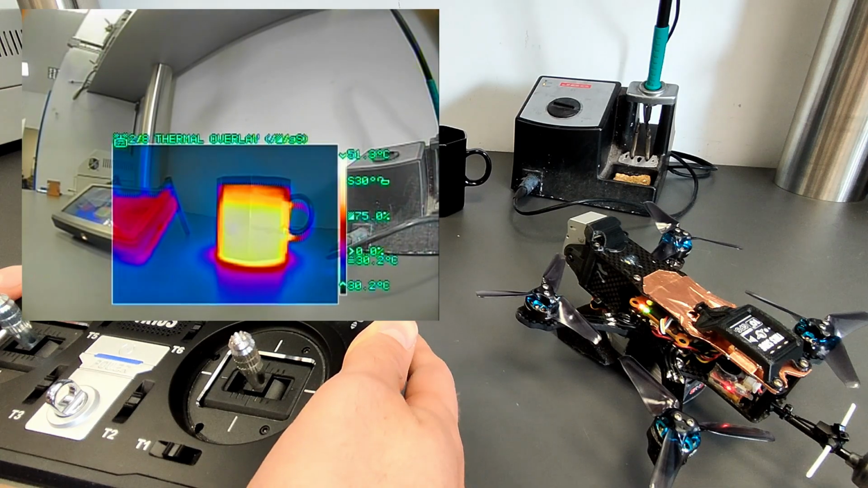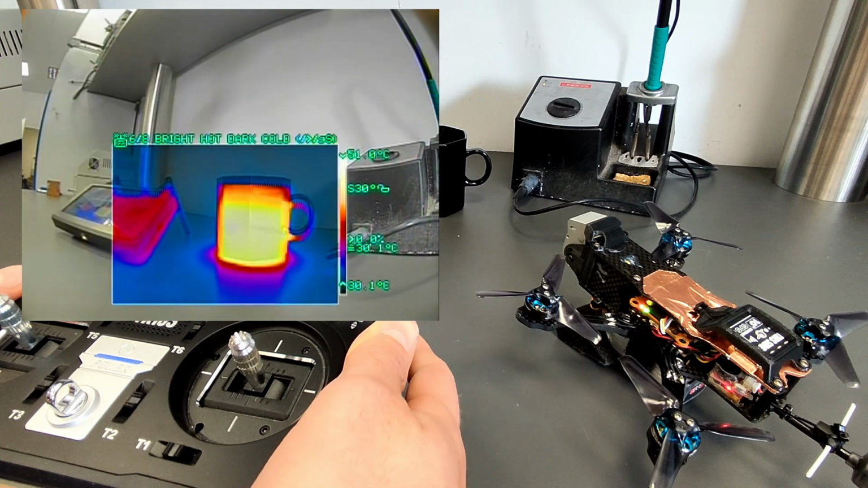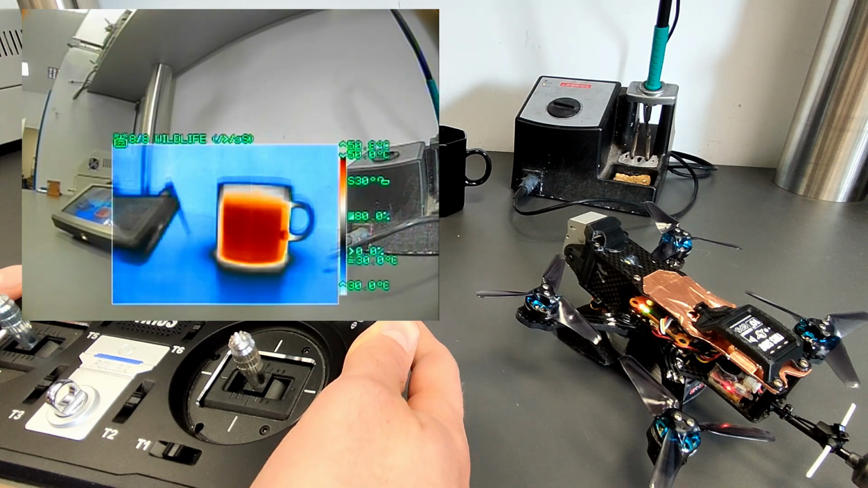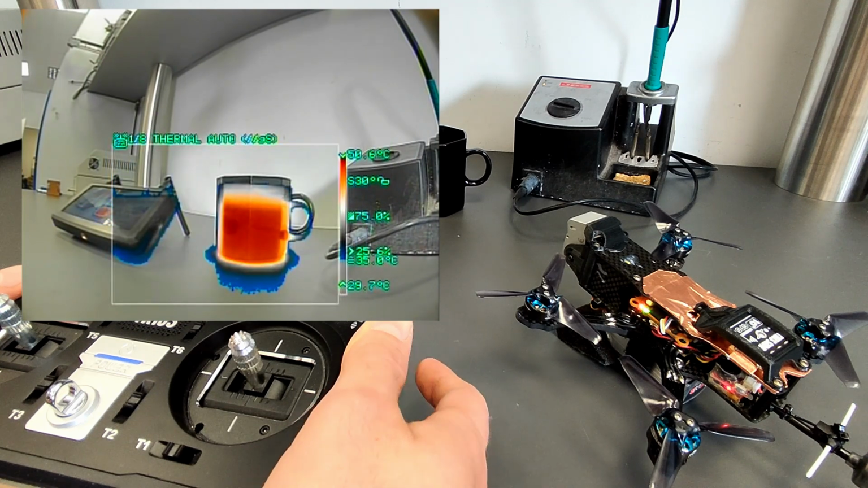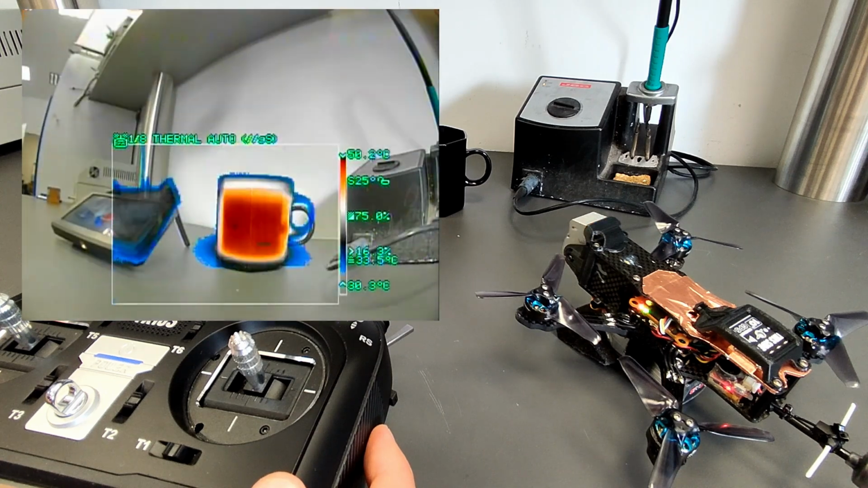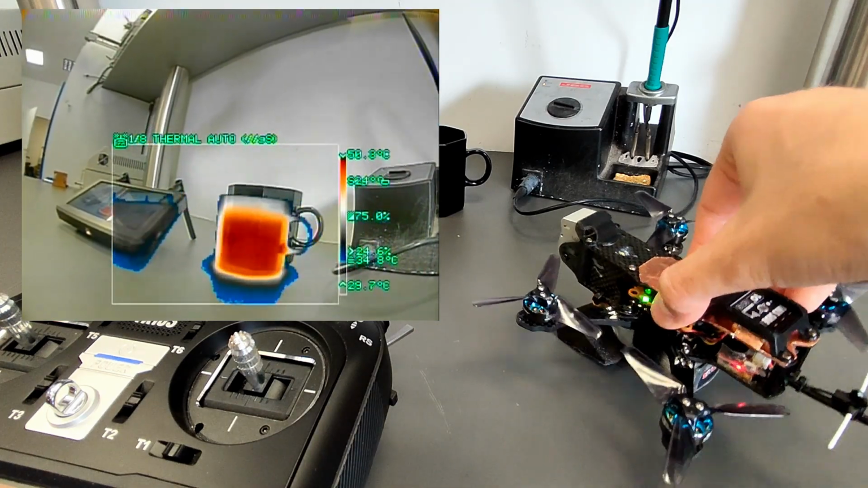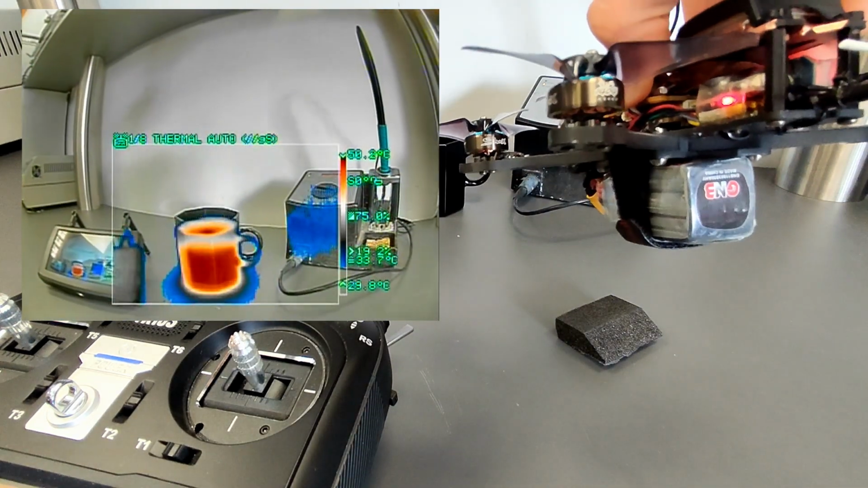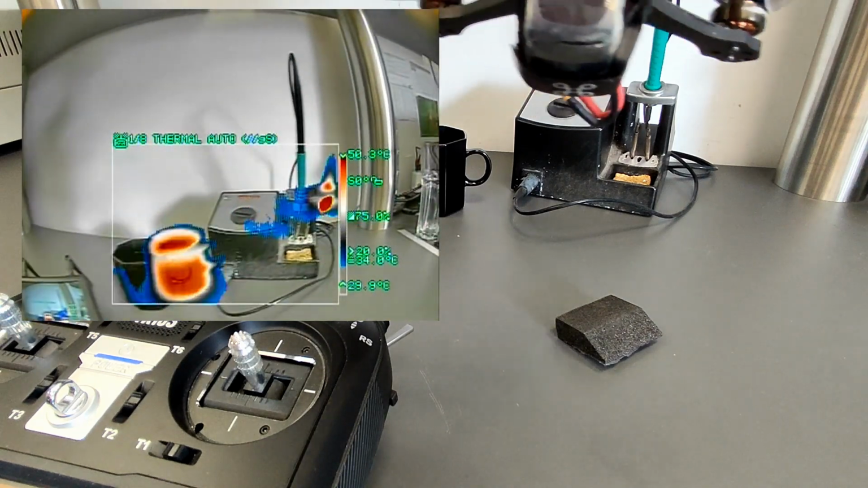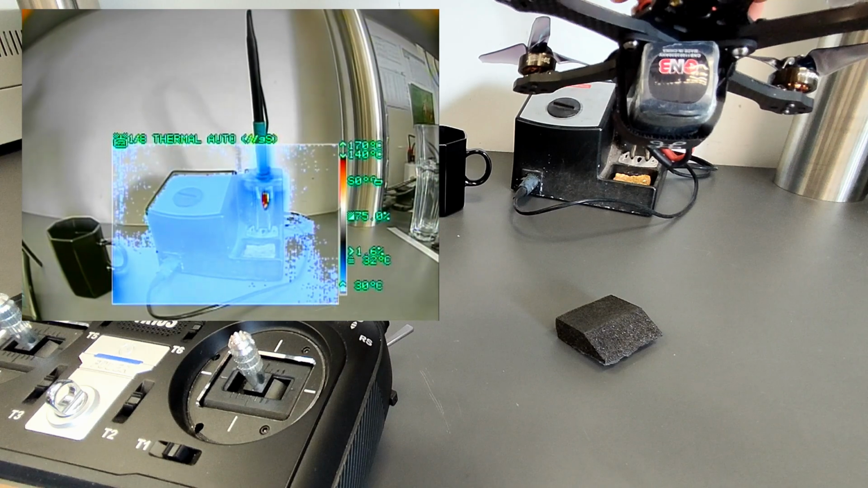As usual, you can switch between the different profiles using the RC. In this profile, the temperature range is automatically adjusted and the camera angle can be changed. When detecting the soldering iron, the system switches to low gain mode automatically.